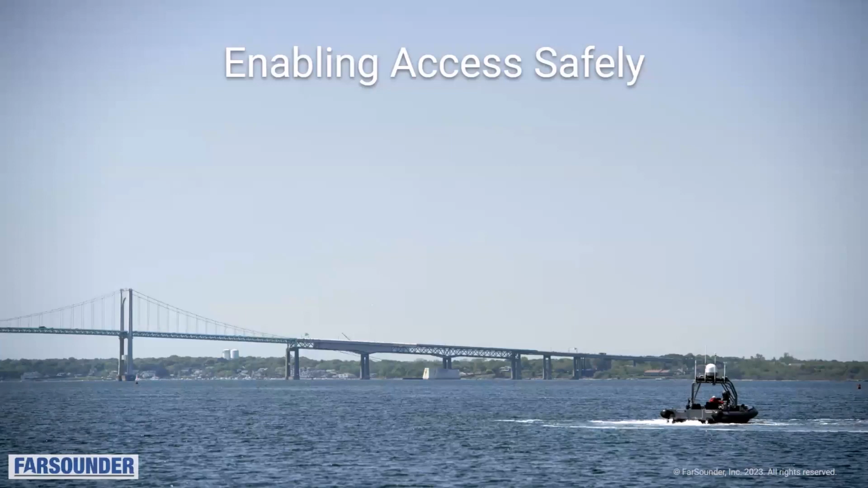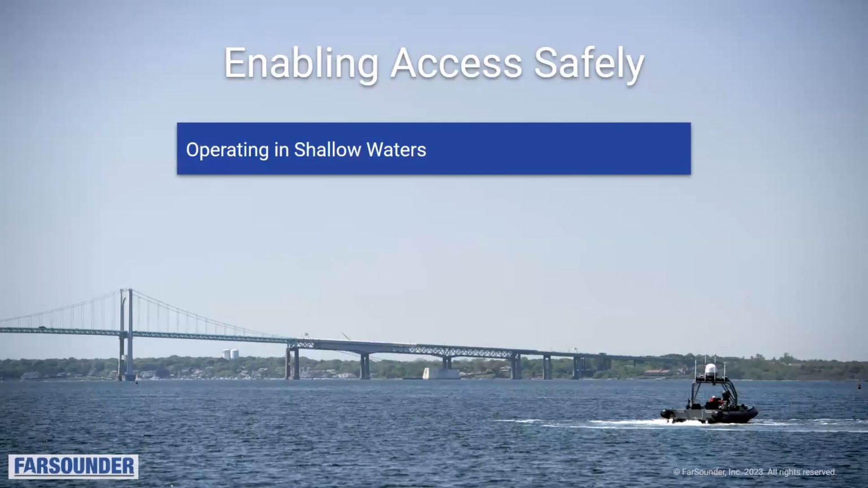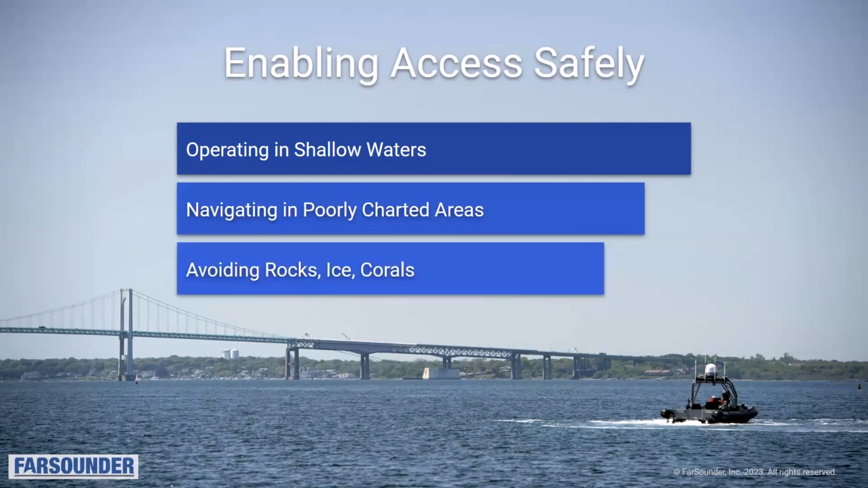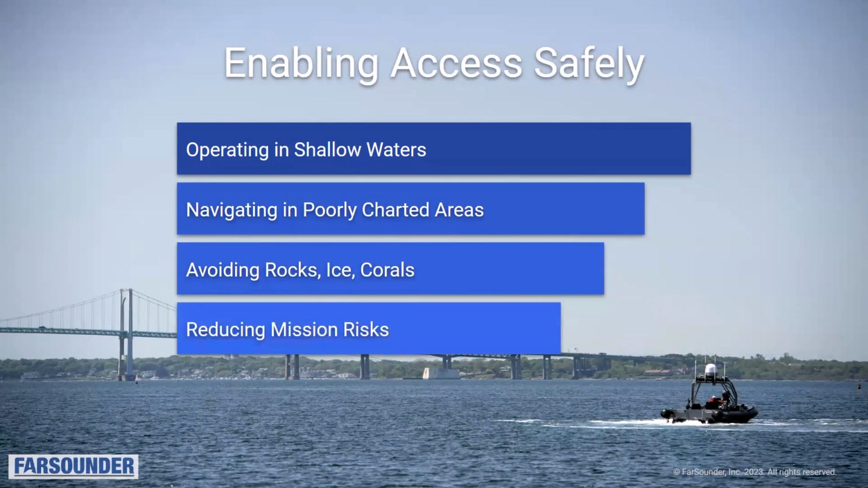At the end of the day, the operations for USVs are really very similar to commercial users, and it's driven by the need to access places safely, whether that's operating in shallow waters, in poorly charted areas, avoiding unknown obstacles like ice, rocks, and corals. And really, this all translates down to reducing mission risk and increasing the ROI for your vehicles.